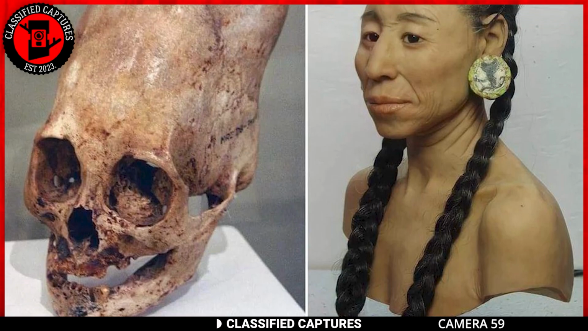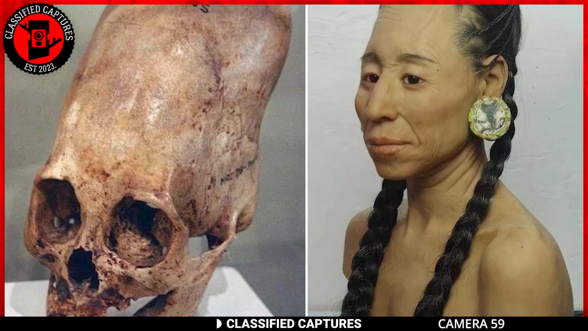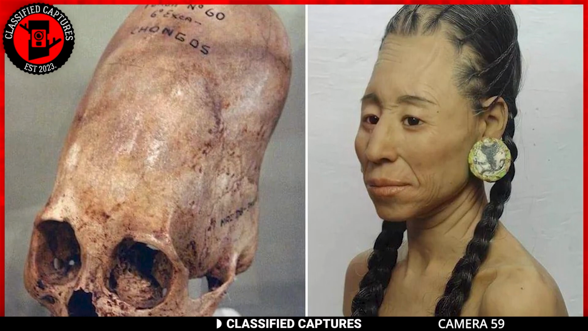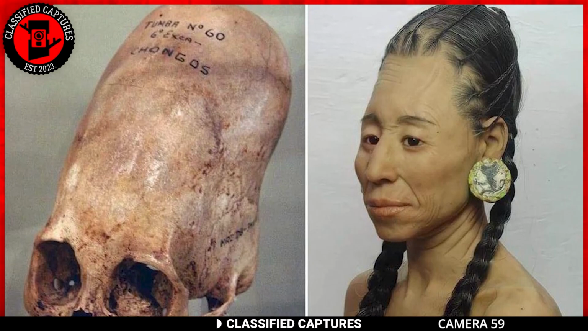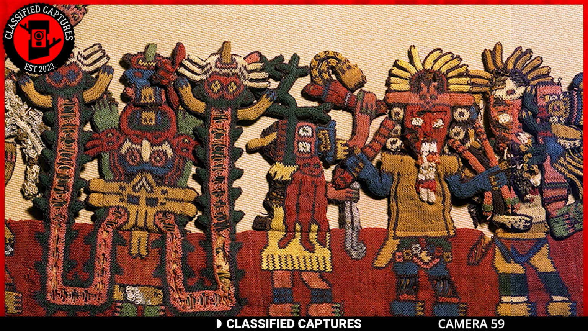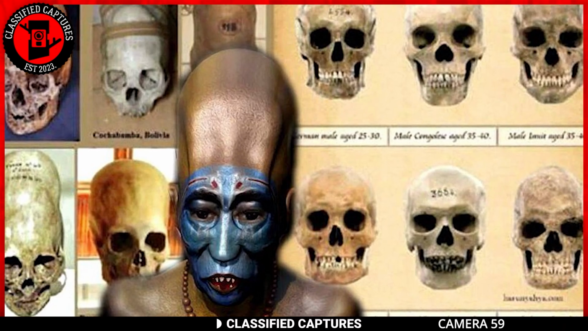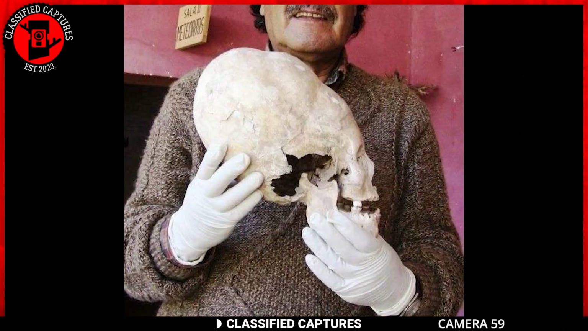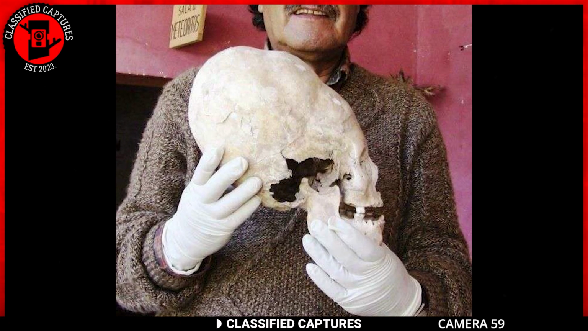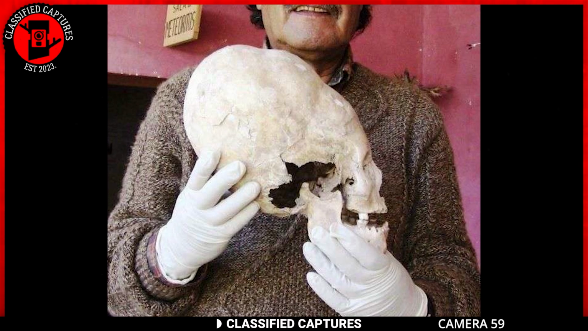The wonders of ancient civilizations. Here's a fascinating glimpse into the past, an image showcasing one of the many elongated skulls discovered in 1928 at the Paracas Peninsula in Peru. The Paracas civilization, ranging from 800 to 100 BCE, had a unique tradition of cranial deformation. This ancient practice involved tightly wrapping the heads of individuals in cloth during their early years, aiming to achieve the distinctive elongated shape seen in these skulls.